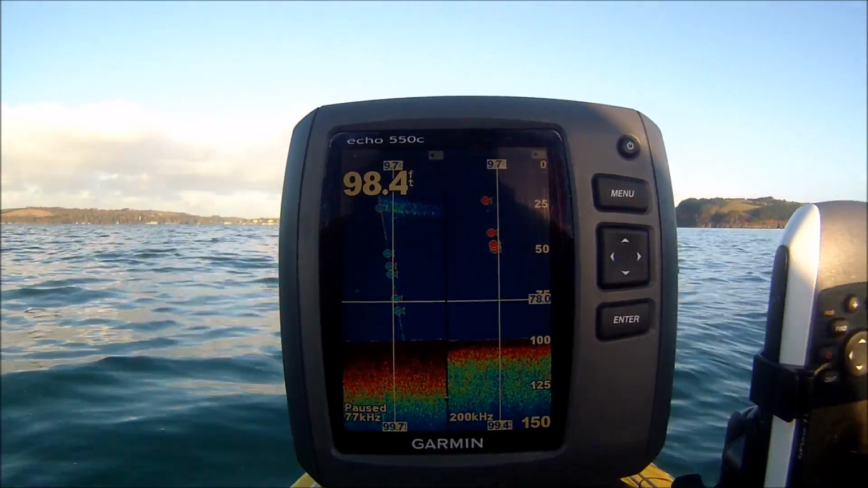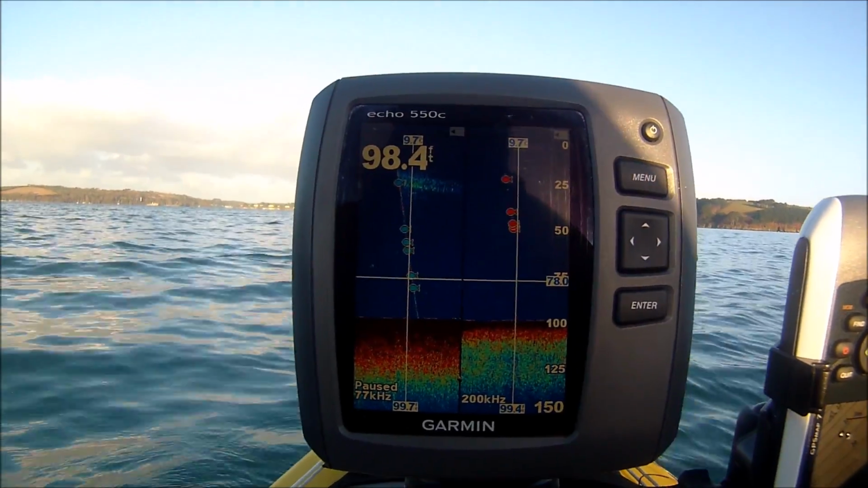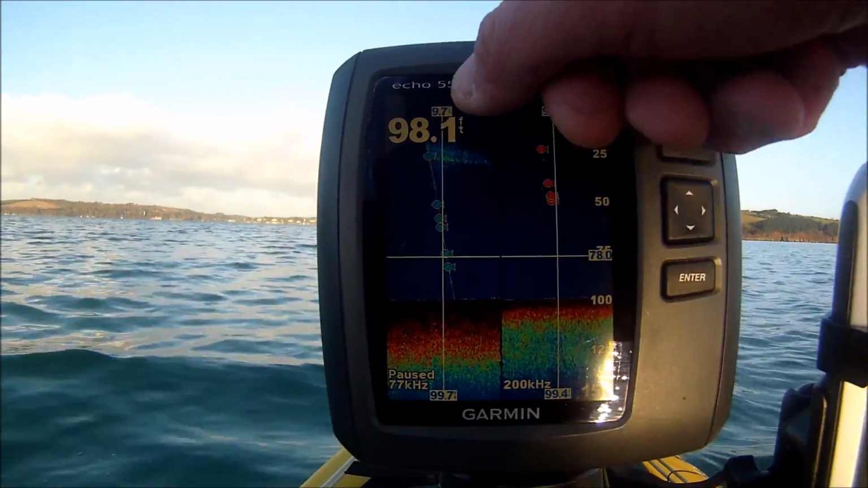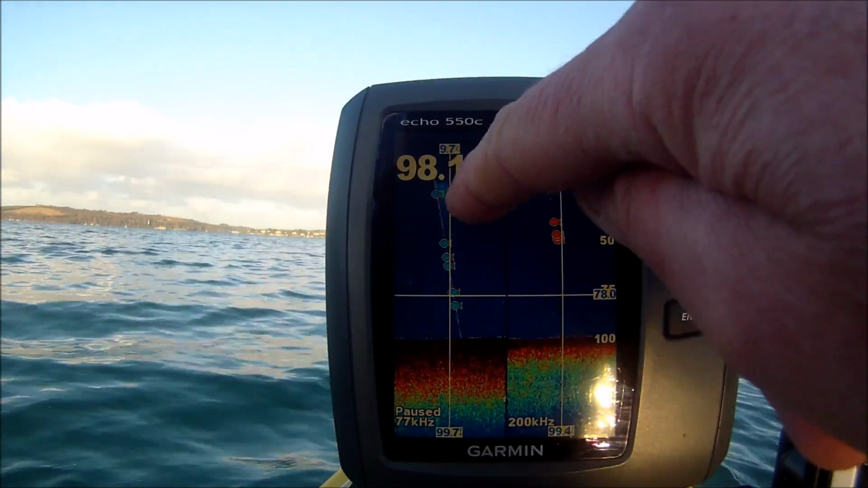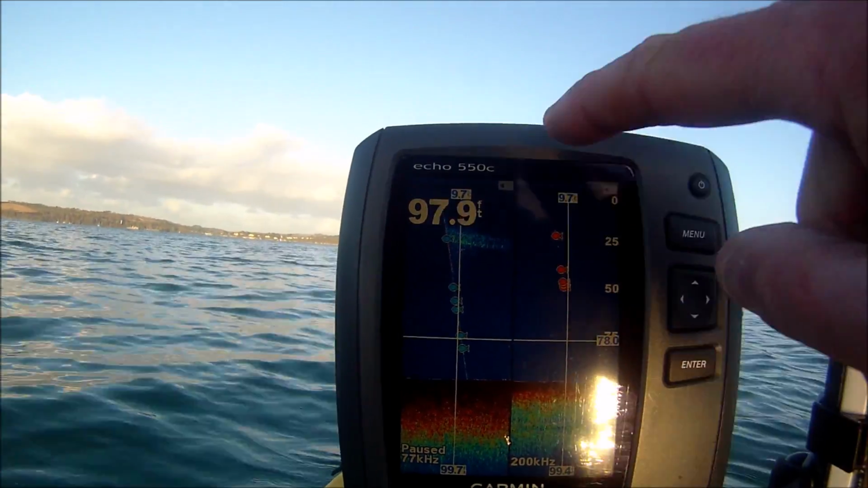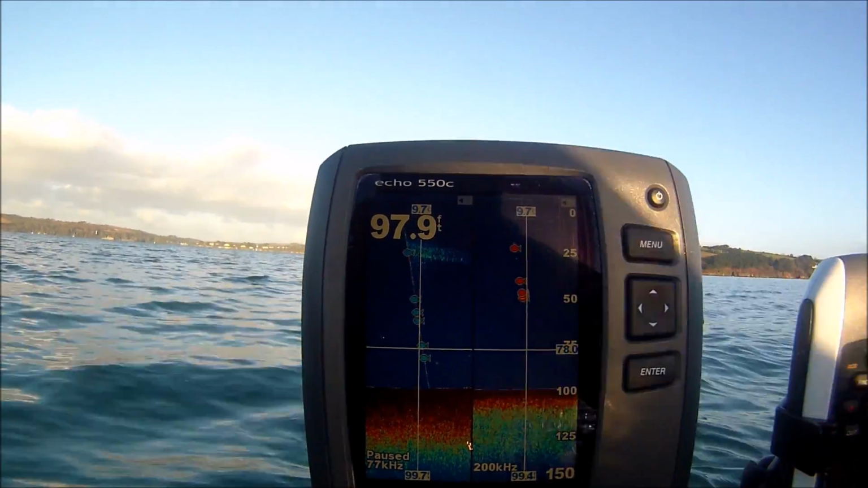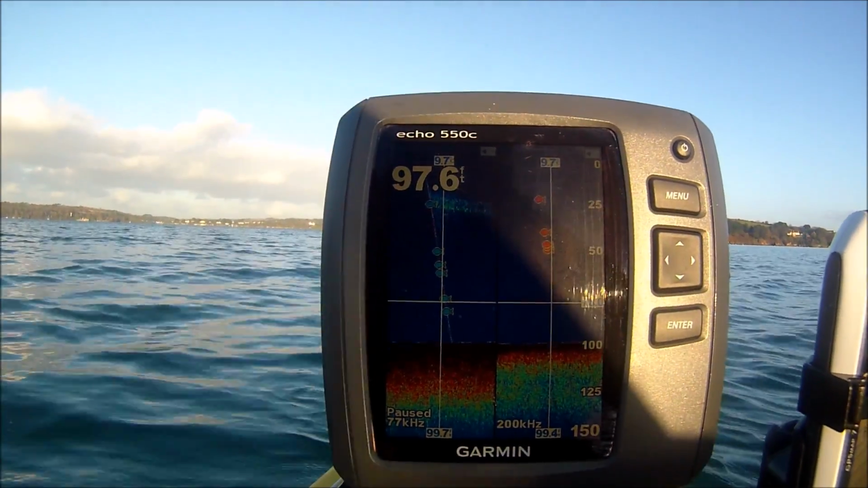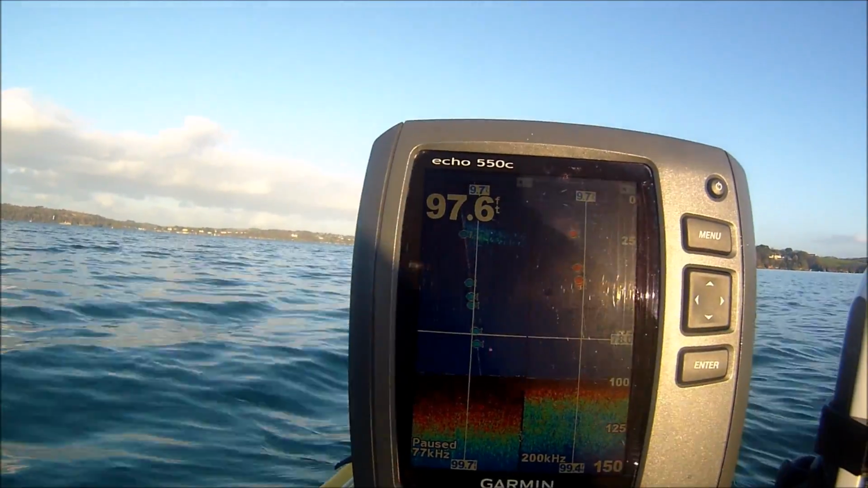Here's a really good example of why not to use the fish symbol or fish alarm. If you look on the left hand side of the screen there, you see that line going down. And then on the line, suddenly a lot of fish symbols appear. And it's the same on the right hand side, the 200 kilohertz side, you just can't quite see the line. Now that was my anchor going down. I've just dropped anchor to start a fishing session.